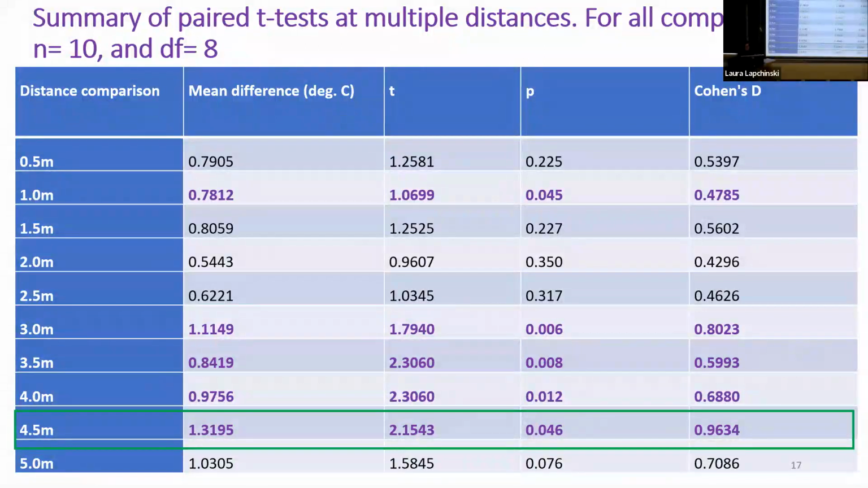This is the paired t-test at multiple distances for all comparisons, and we found some statistically significant results at 1 meter, 3 meters, 3.5 meters, 4 meters, and 4.5 meters. The intensity was higher at 4.5 meters. So the intensity increased from 3 meters to 4.5 meters, and Cohen's d is very high at the 4.5 meter distance, which is 0.96.